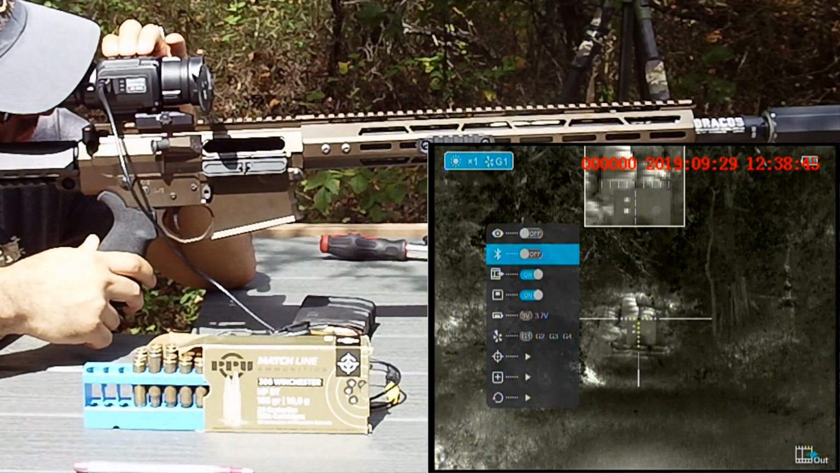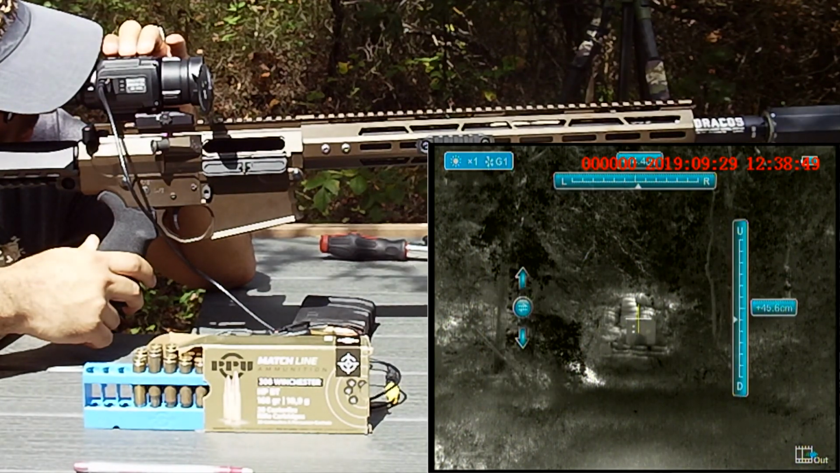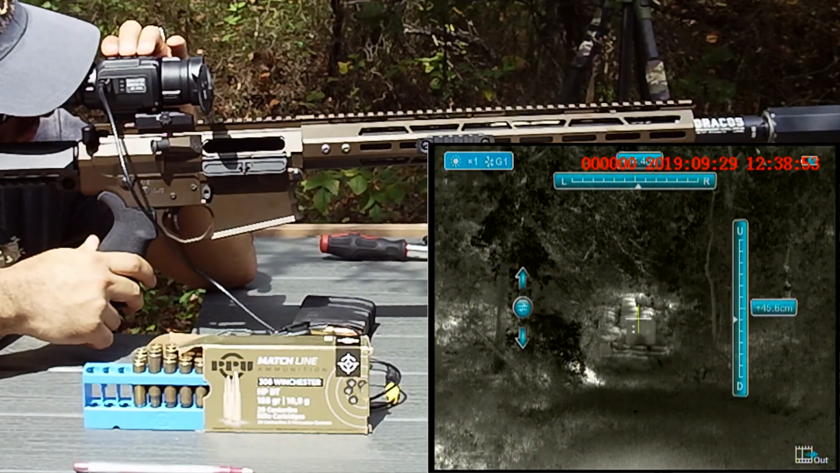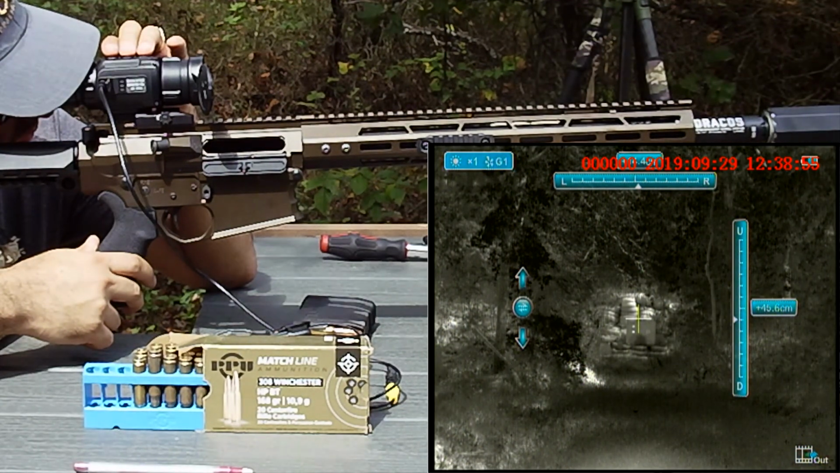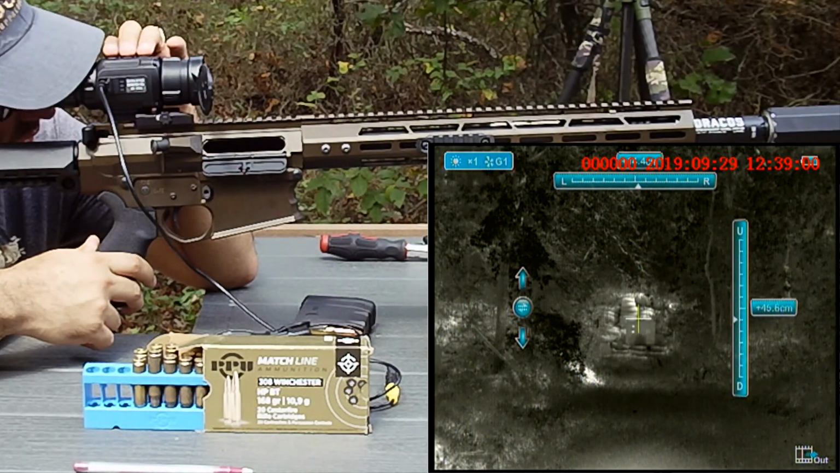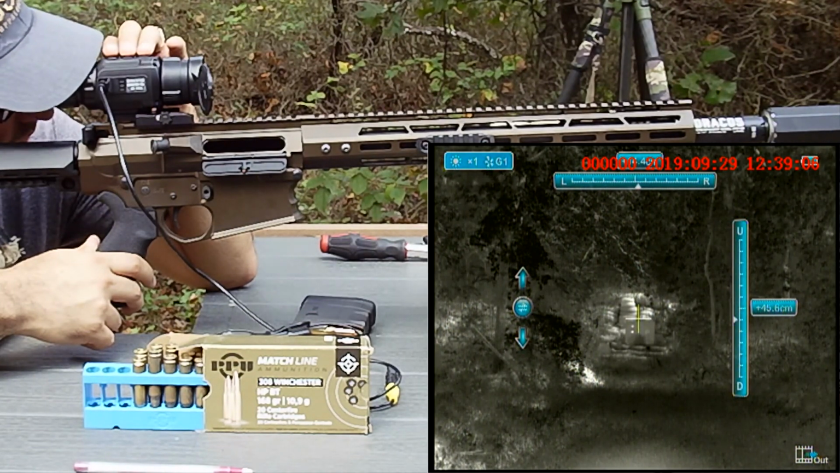I'm going to go into the menu, go down to the zeroing. The 0 values are not X and Y in this scope. It's measured in centimeters. My current windage is 14.4 centimeters positive, and 45.6 centimeters positive on my up and down.